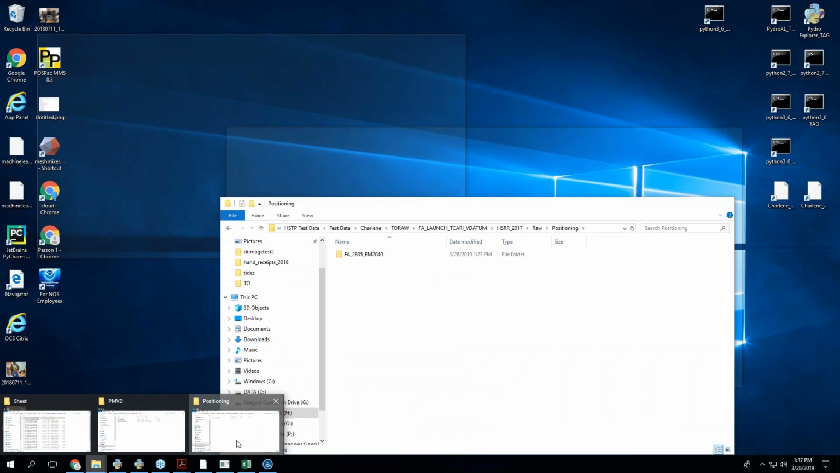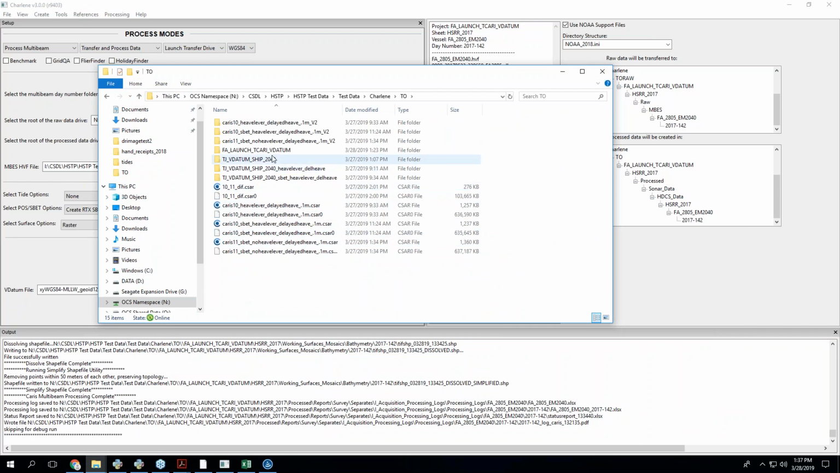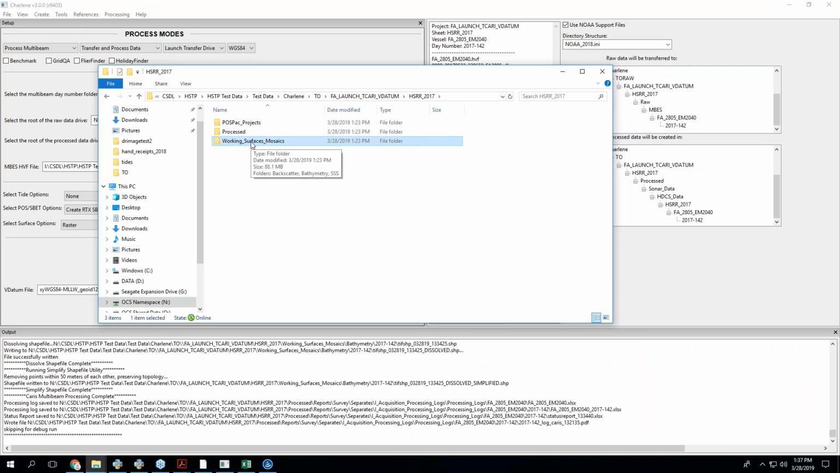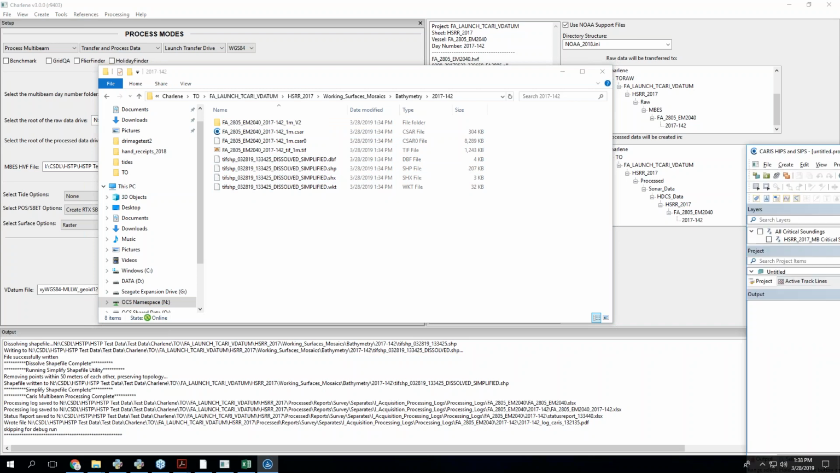And if you look at the processed working surfaces folder, so this is outside of our structure, just a working folder that isn't going to be submitted, but includes all the surface related stuff that I create. You'll see a few things. So here we bring up